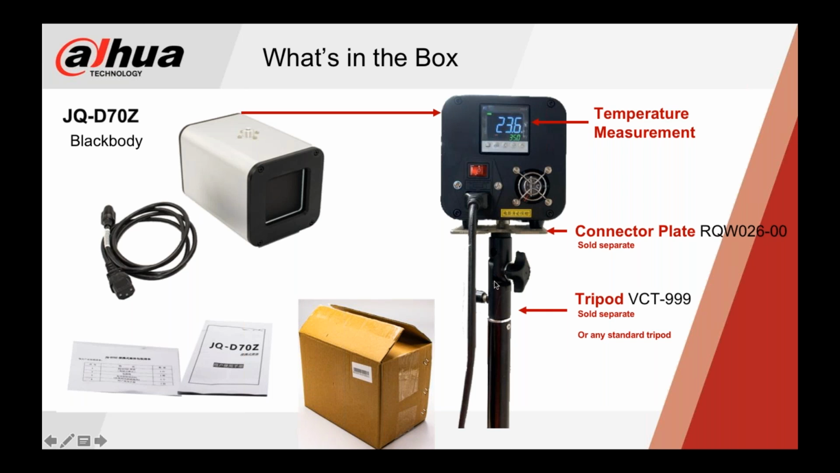Now, a note here is that you could use any standard tripod. That is possible. You just have to make sure you adhere to the correct height for installation. So you should be able to use any tripod if you need to.